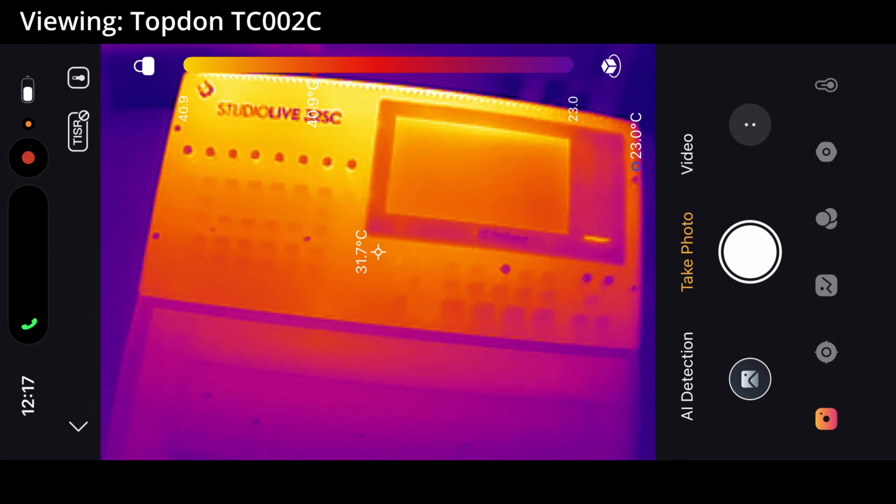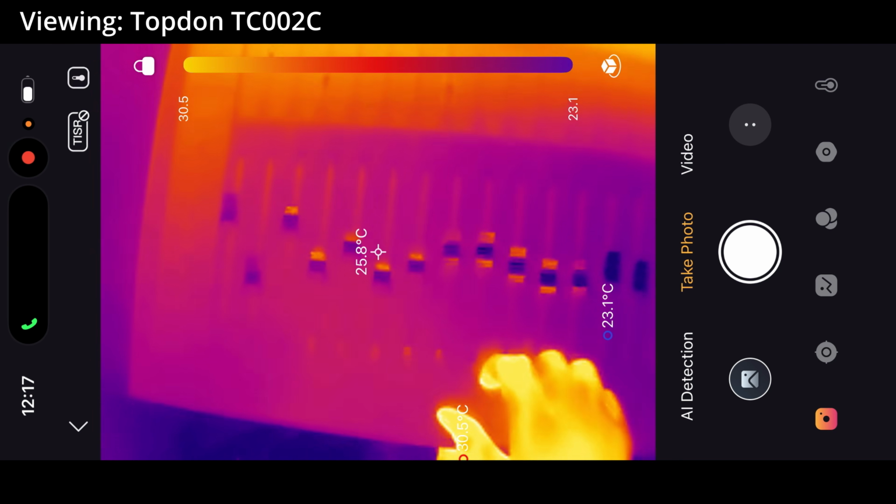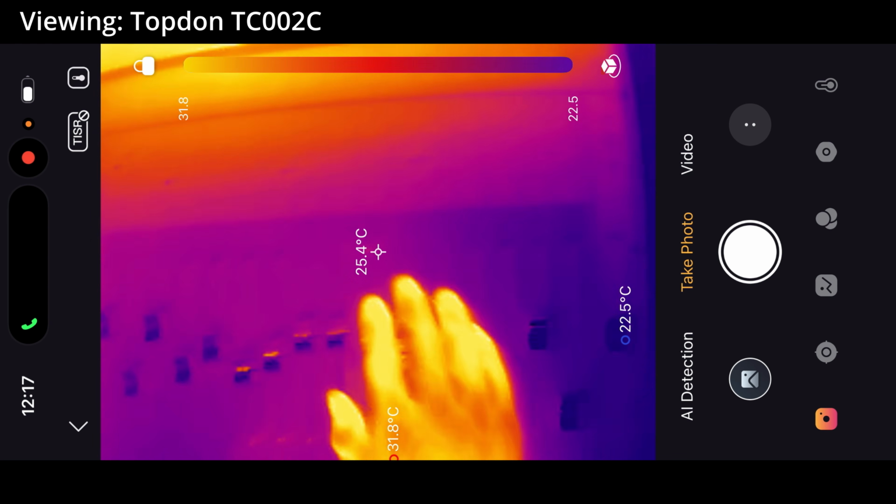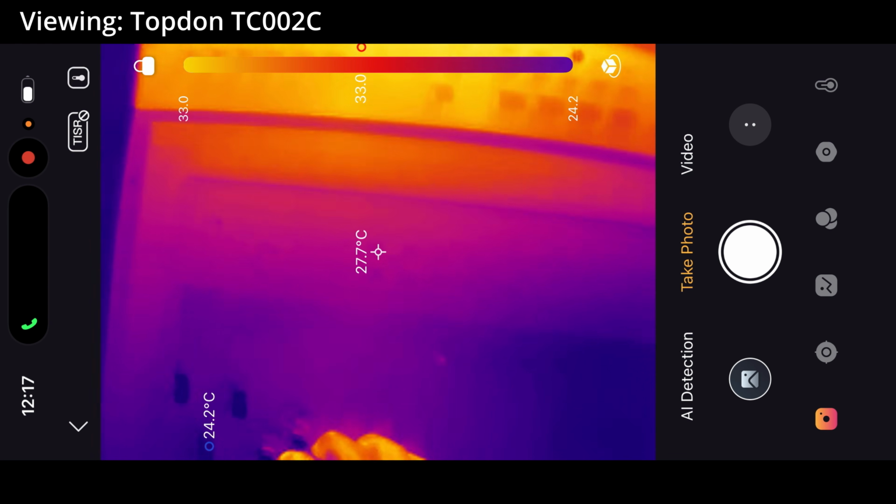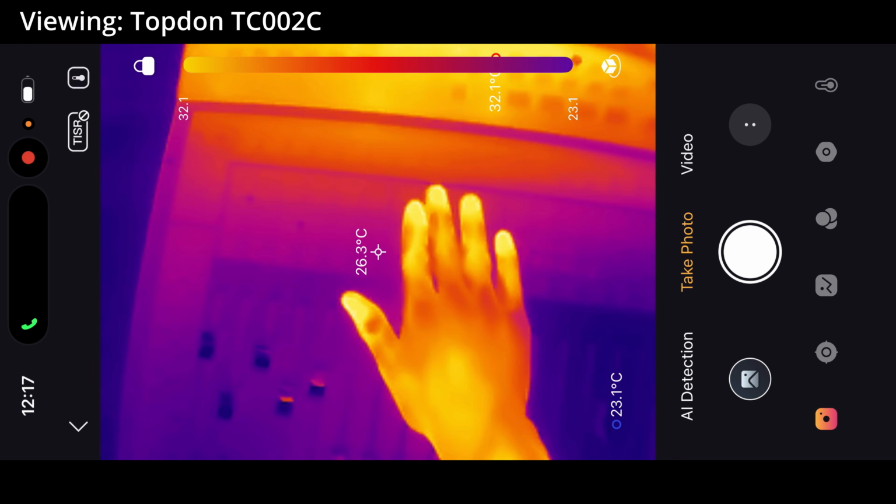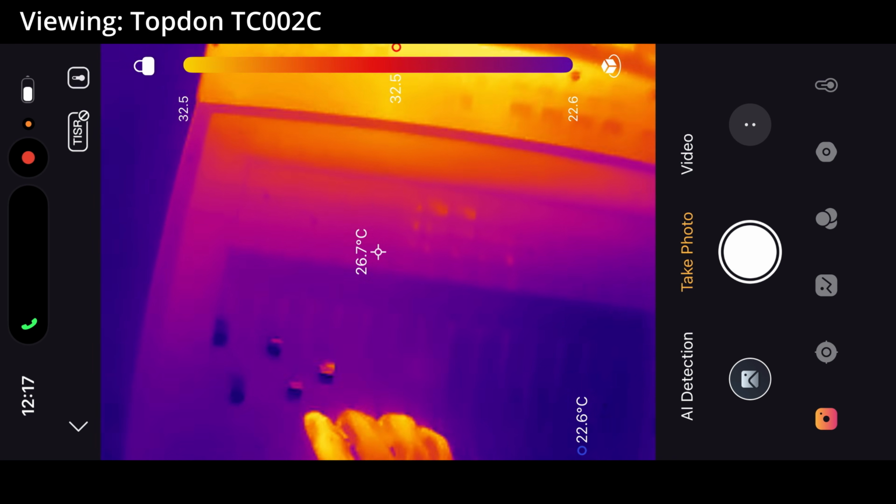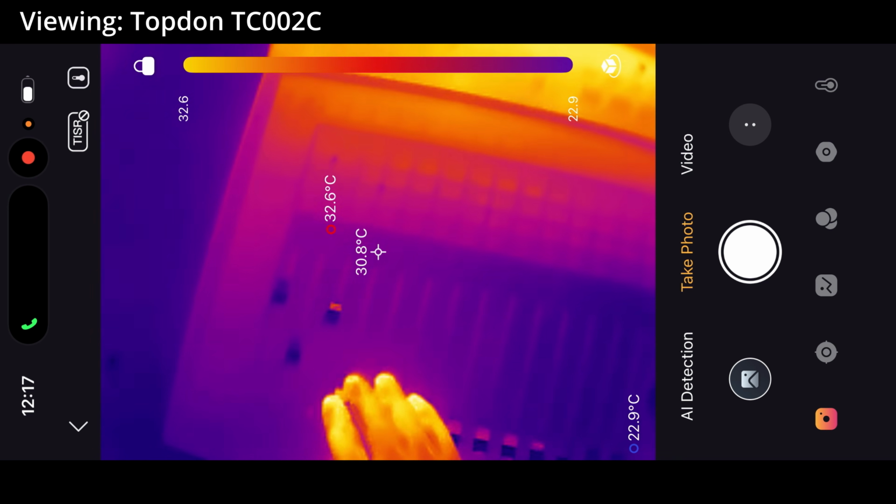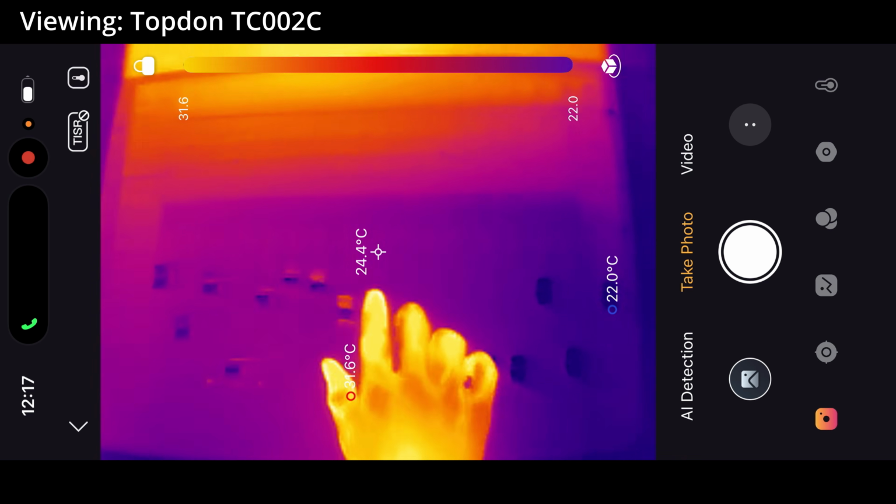Now, with all of that said, I still think that the P1 performed perfectly fine for what most people are doing, as it's unlikely you're trying to read text in your thermal camera, and also, if you need more detail, you're likely to position yourself in a way that allows you to get a lot closer to the subject. And I guarantee if I had gotten closer to the XLR connectors with the P1, I could have made out the same level of detail.